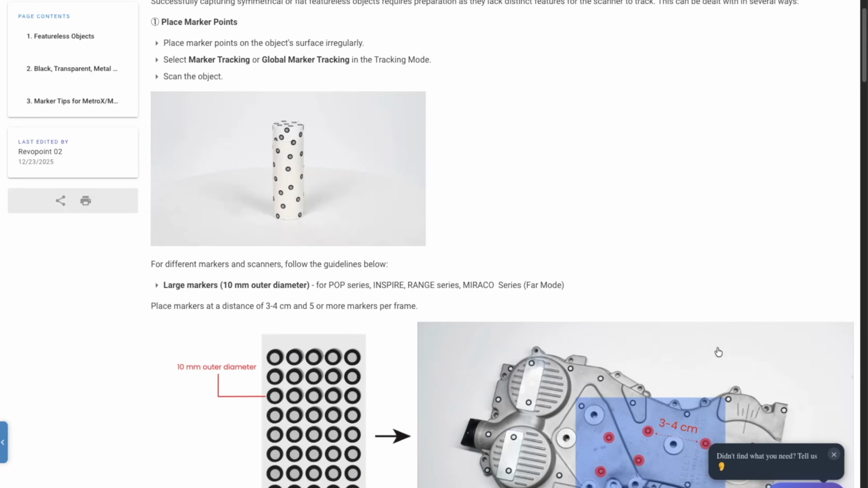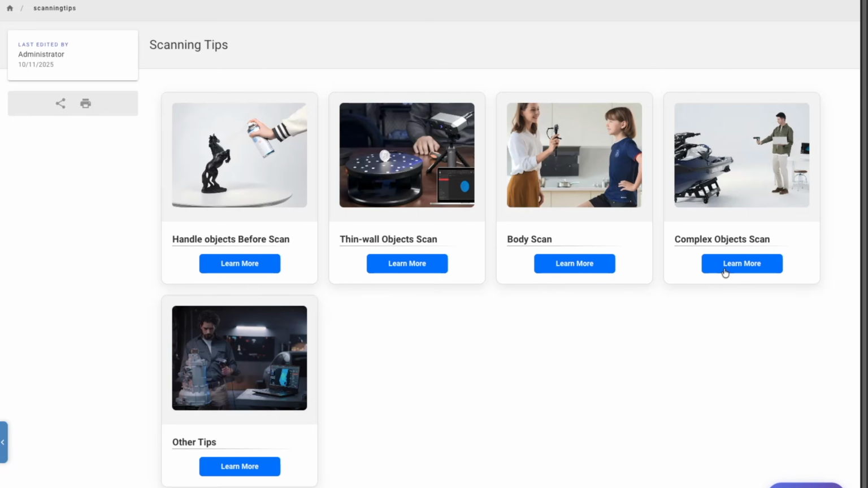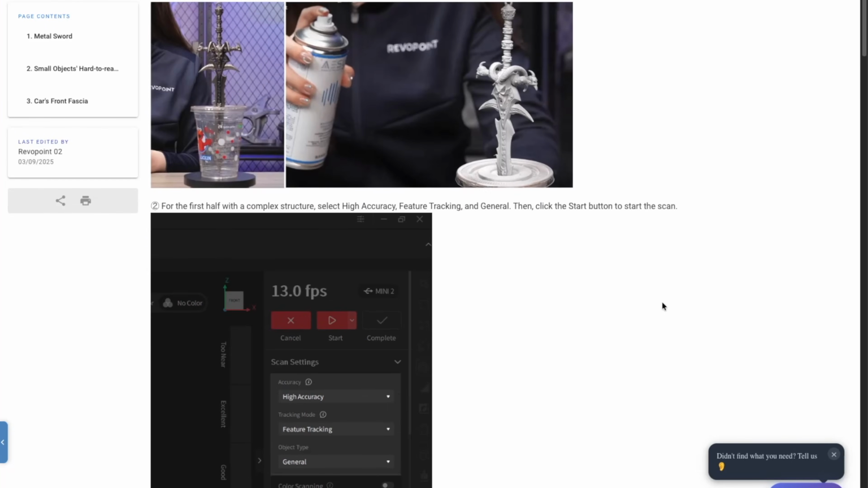I decided to call it there and spent the next day or two just reading as much as I could on Revopoint's website and watching videos on 3D scanning and specifically blue light 3D scanning, and boy did I learn a lot.